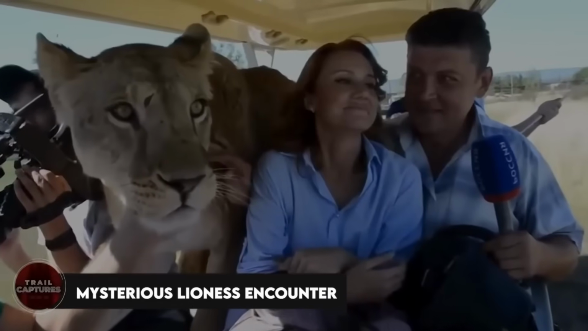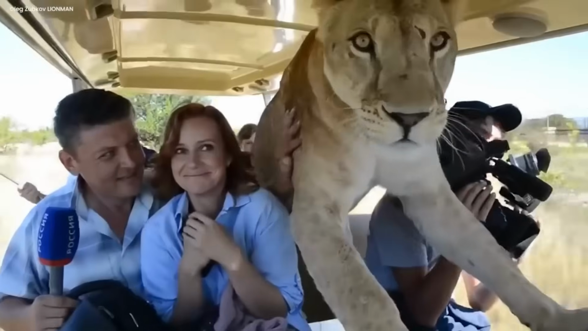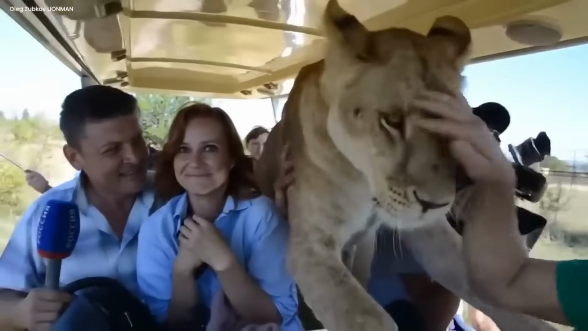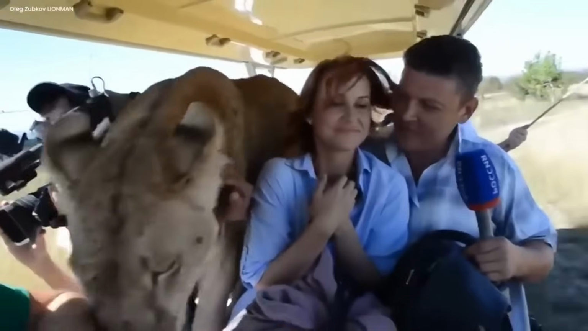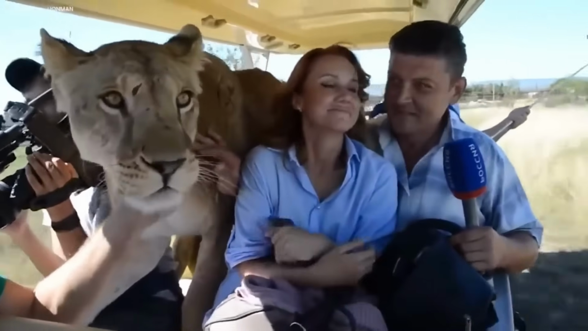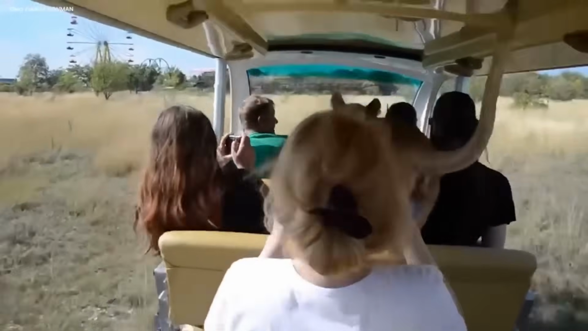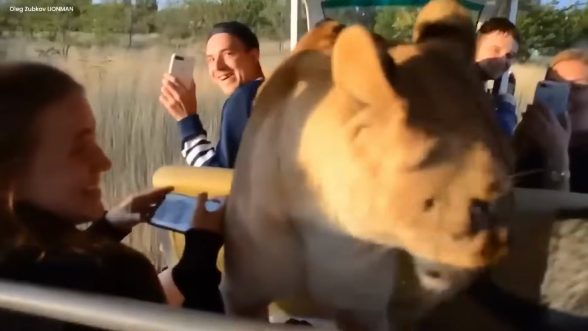Mysterious lioness encounter. In the daytime bushes, something strange happened. There's a video of people and a lioness in a vehicle. It's weird because you don't expect a wild lioness in a car. The people around the lioness act like it's normal, not scared at all. It's like they're friends with the lioness, which makes it even more puzzling.